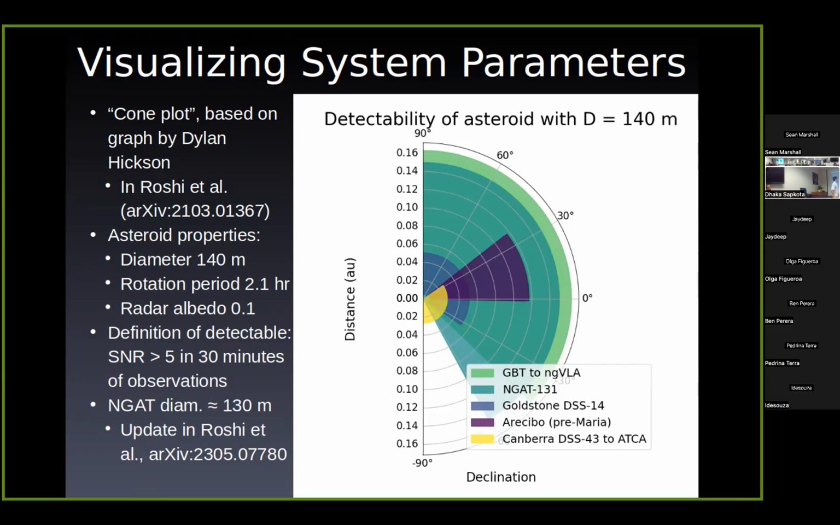NGAT has slightly greater declination range as we envisioned it, and can see basically down to declination -60 or so. Green Bank transmitting to the NGVLA in New Mexico has slightly greater distance range but less declination range, so it's sort of a trade-off.